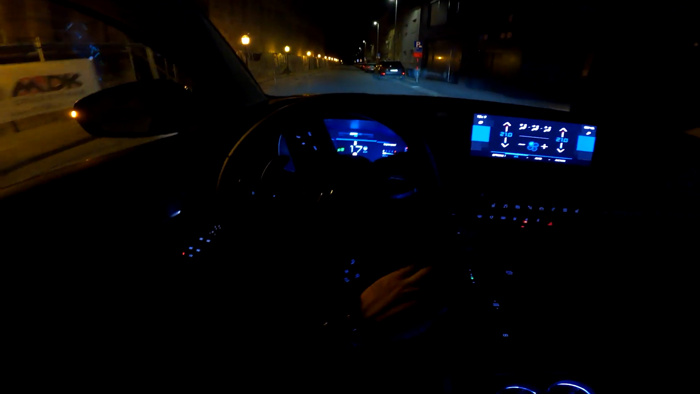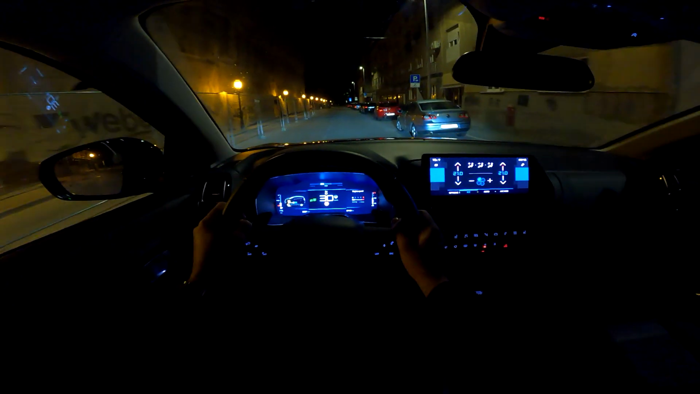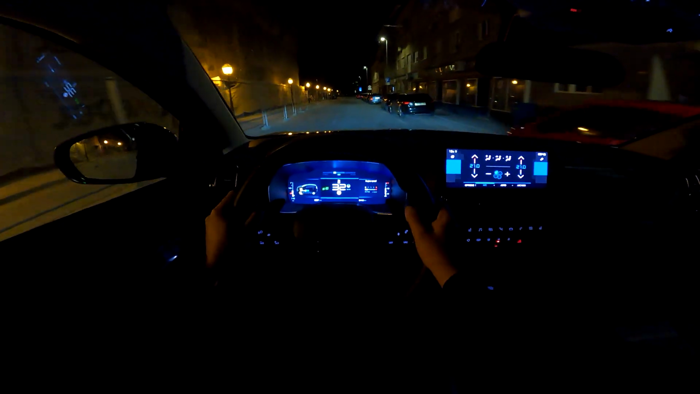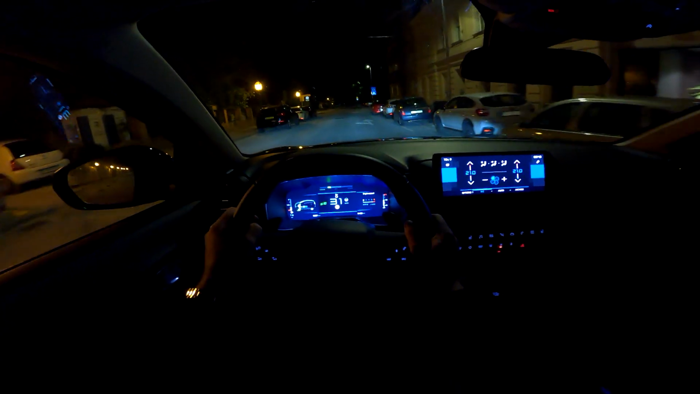And it's so nice to drive it. So relaxing. I hope that you are enjoying this night drive. Tell me in your comments, how do you like this powertrain? How do you like this car? And again, because of the suspension and the seats and the powertrain, it makes the drive itself so comfortable and so relaxing.